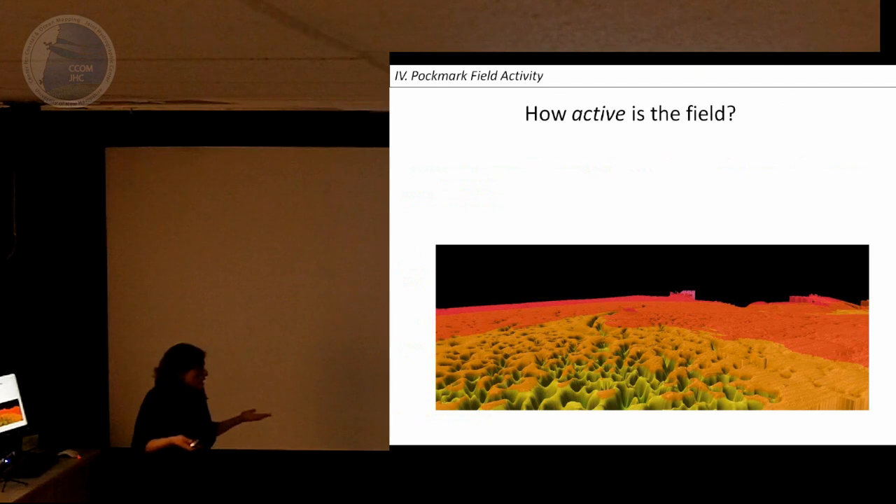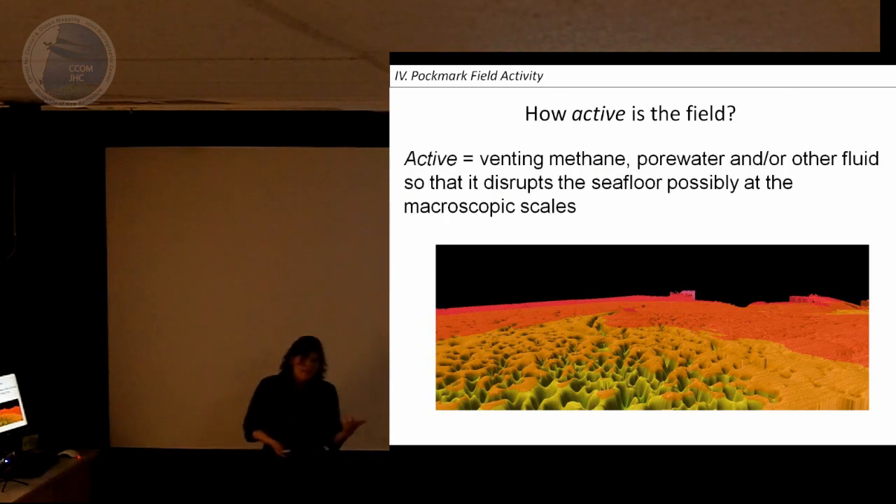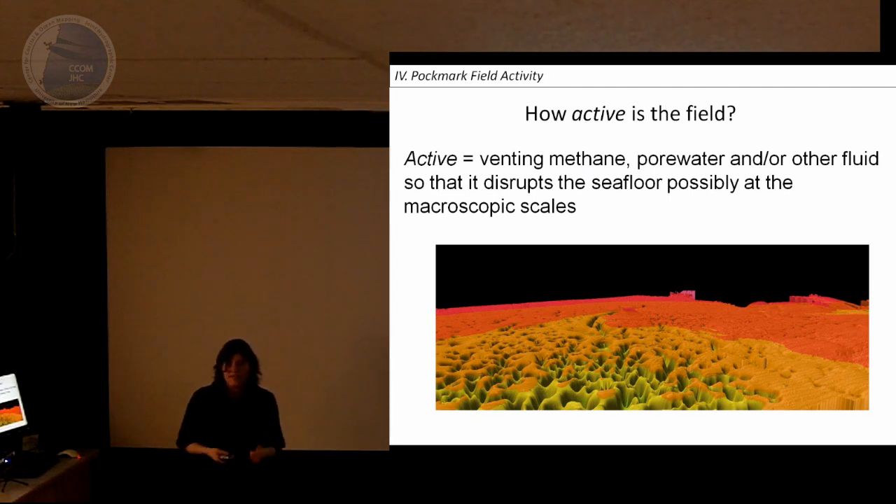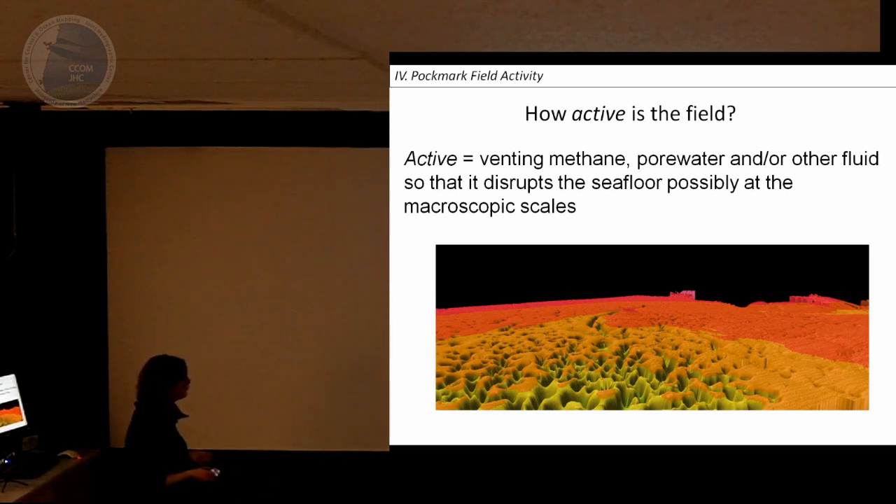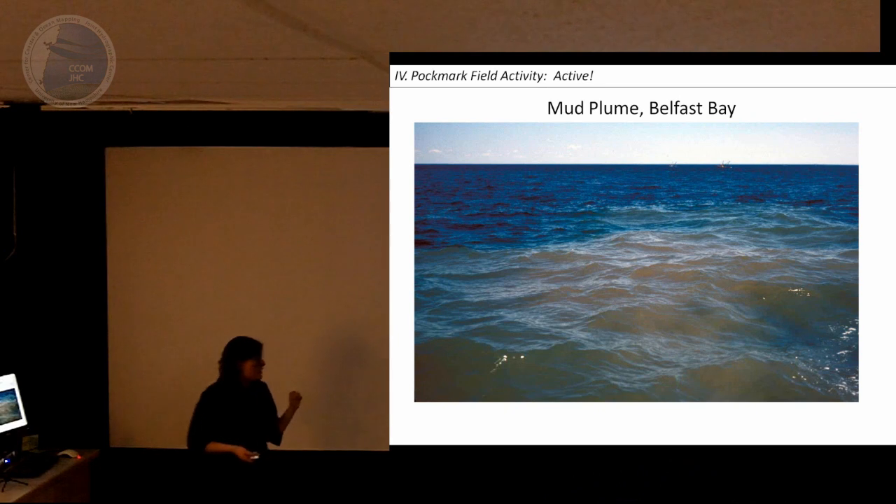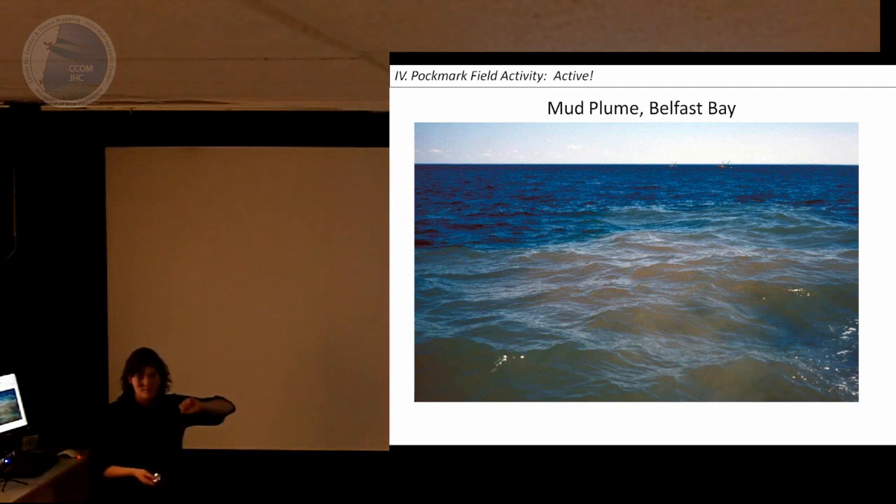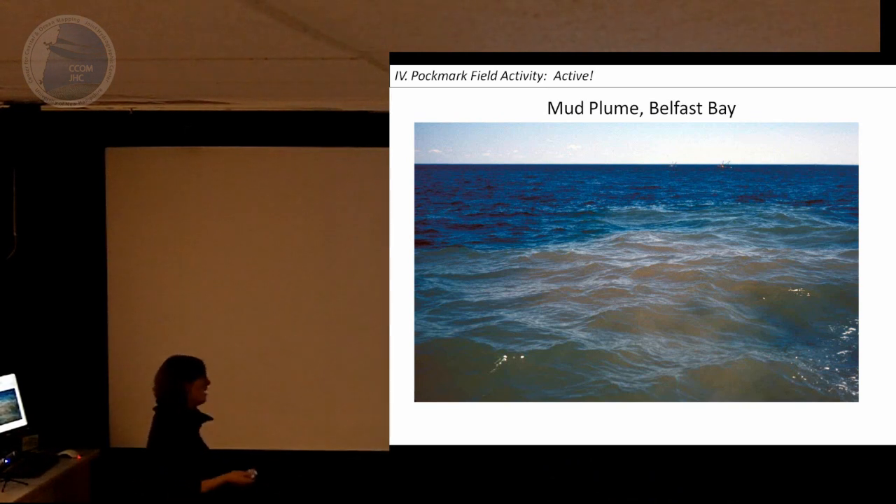So, once we have this pockmark field, how active is it? By active, I mean, is this field still venting fluid? Is it venting methane, etc.? And is this venting disrupting the seafloor in a way that we would be able to measure? Are we forming new pockmarks? Belfast Bay has been looked at for the past 20 years to see if we're forming new pockmarks, and there are some observations that would indicate this is an active venting field. Mud plumes: you find these in this bay, but all over the region.